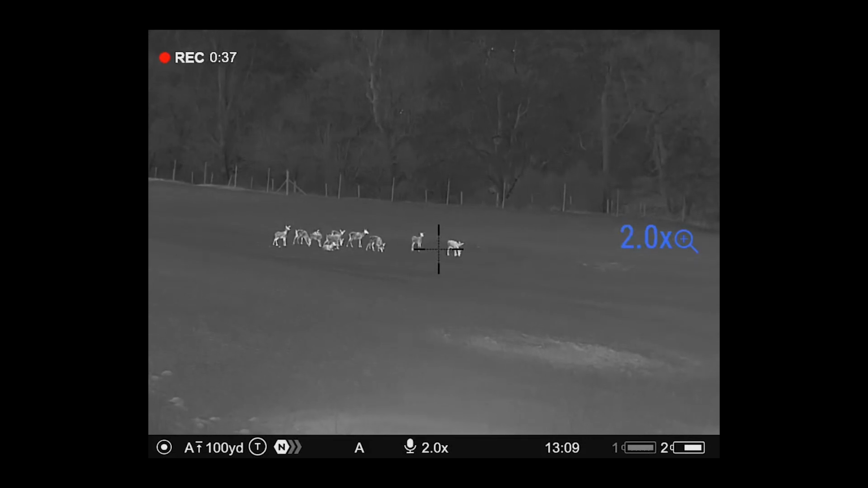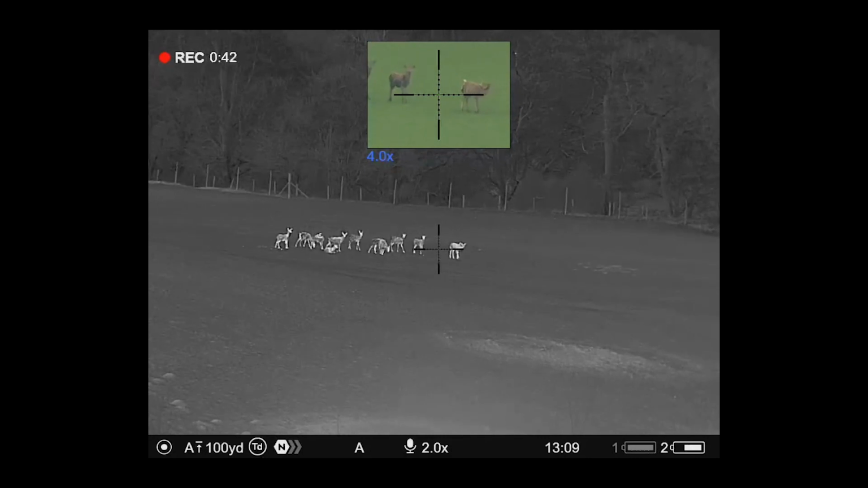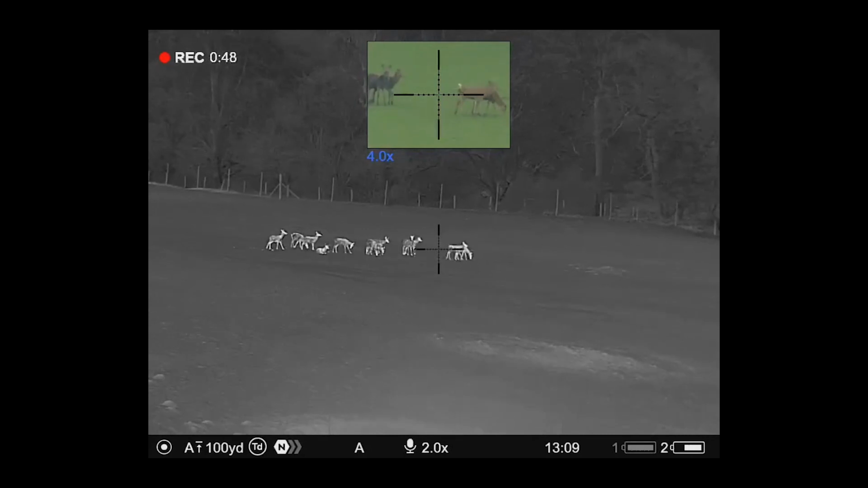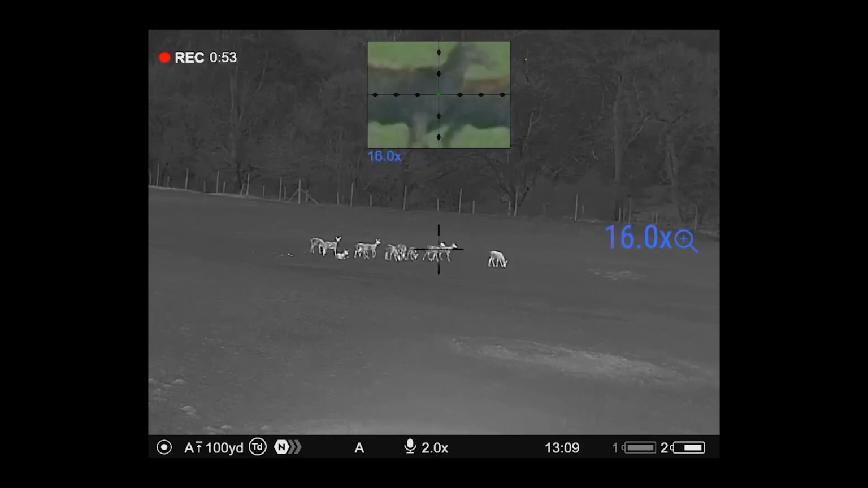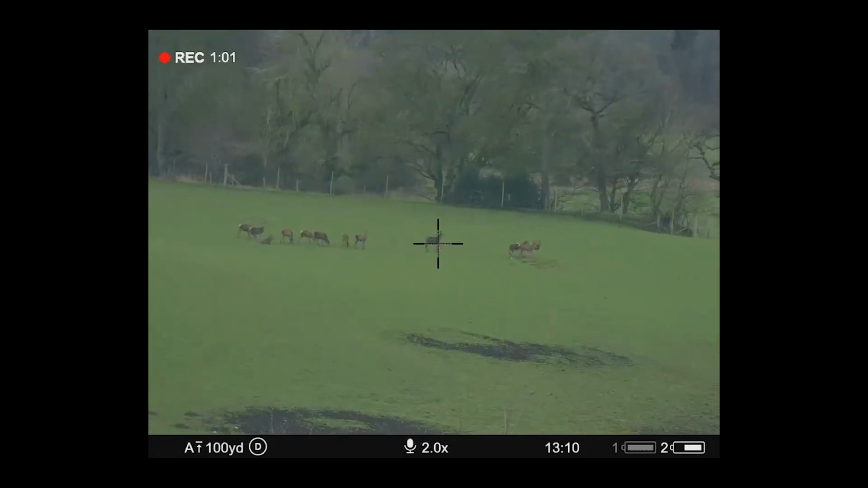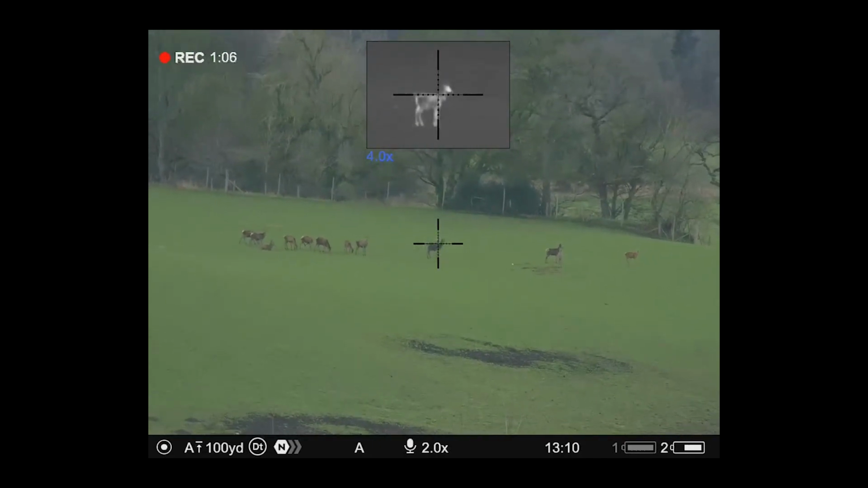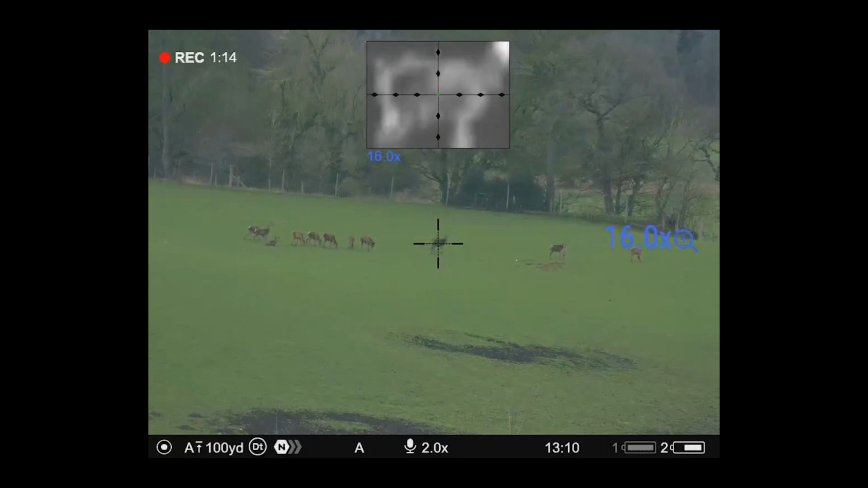and hit the old switcheroo button, and that'll give you a picture in picture of daytime, thermal main, daytime picture in picture. Obviously base mag at ×2 and ×4 on the picture in picture, and giving you the flex to zoom in on the picture in picture. Hit the switcheroo button again, and that does the opposite. The daytime main screen, picture in picture in thermal at ×4, stepping it in ×8, ×16.